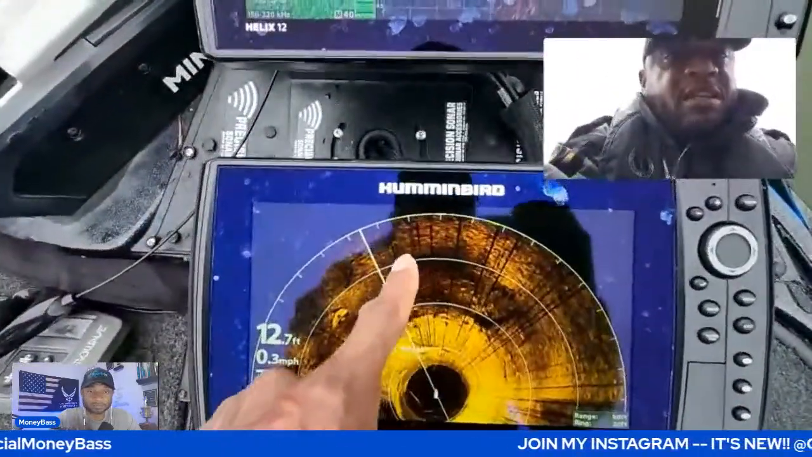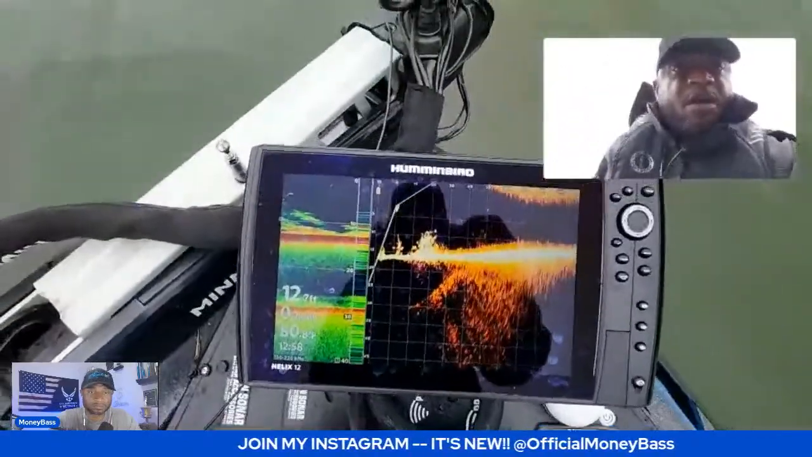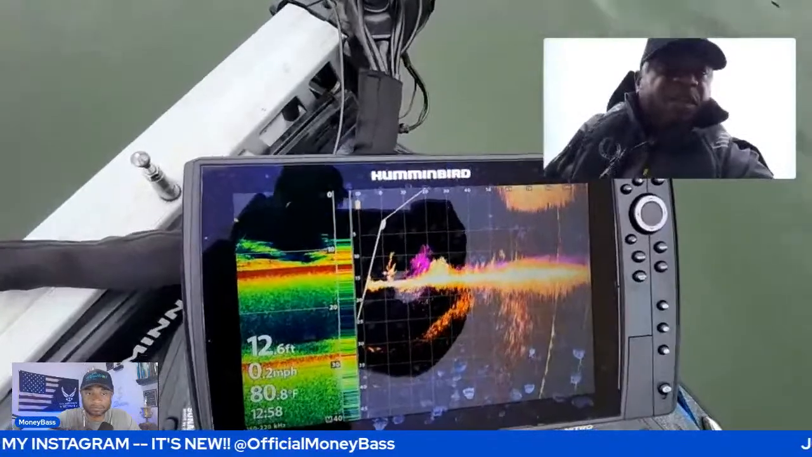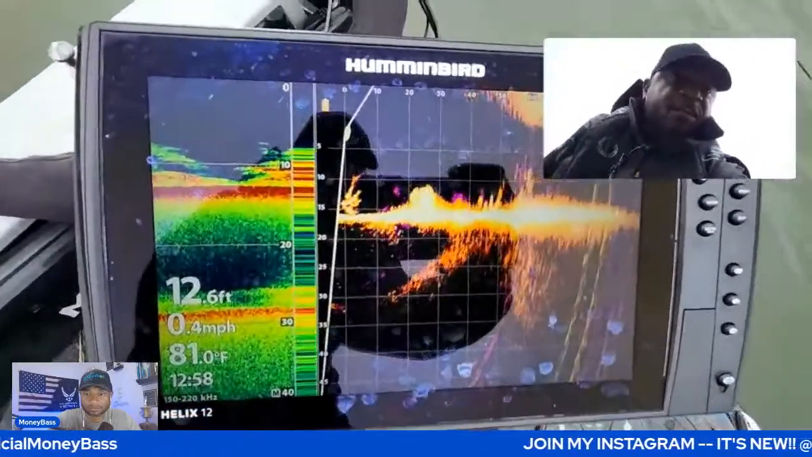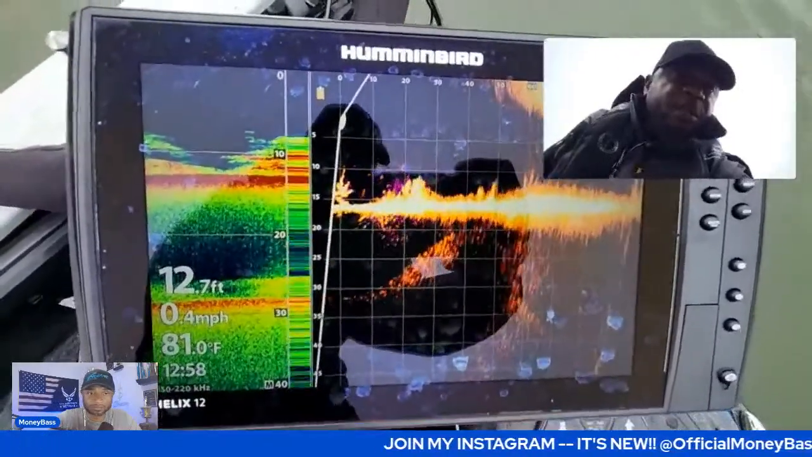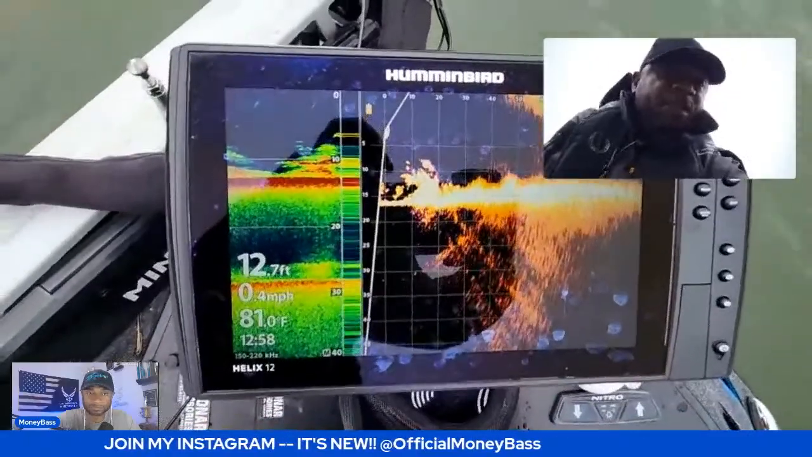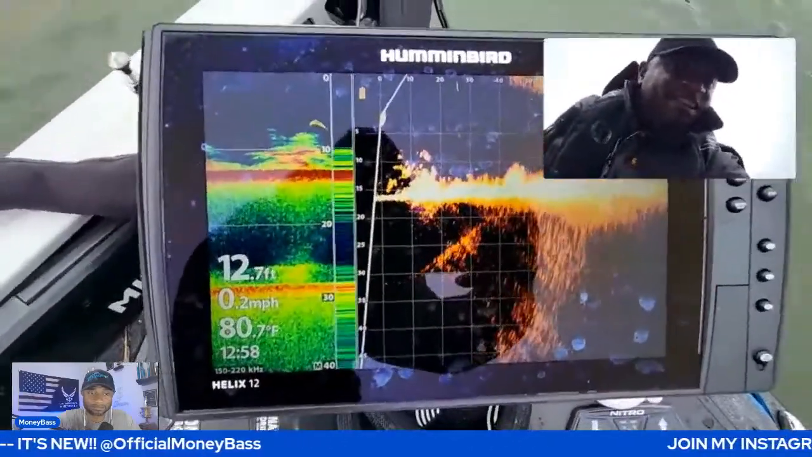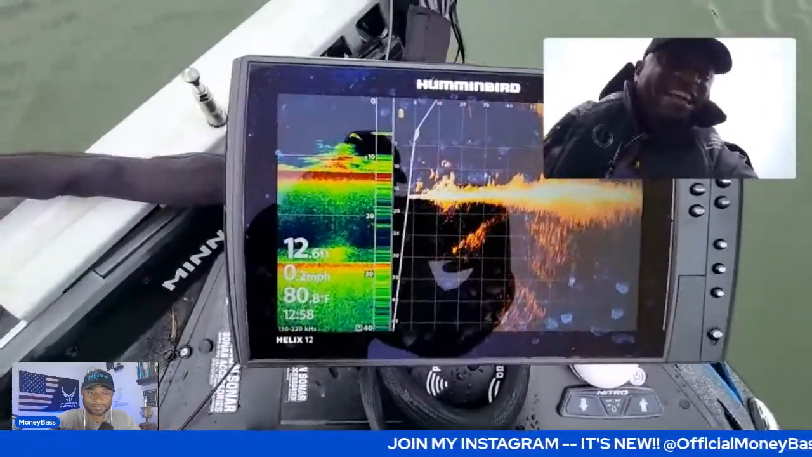On the 360, this entire area right here is what I'm fishing. And on my Mega Live, all I'm doing is panning from left to right and seeing different areas and seeing some of those fish move around down there. And then once I see the fish, I'll cast over to it and see if I can get them to bite. Decent day, guys, but take a look at that. Doesn't that imaging look great? Gotta love it, guys. Gotta love it.